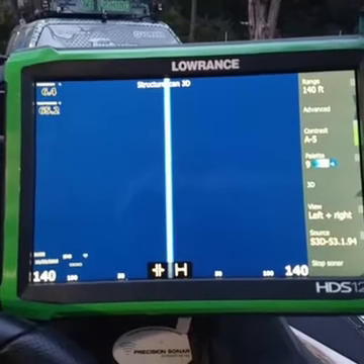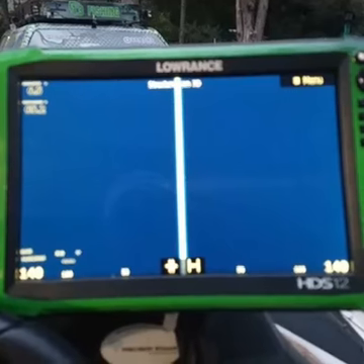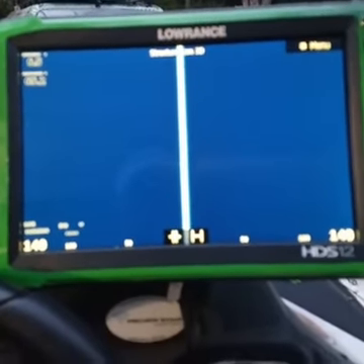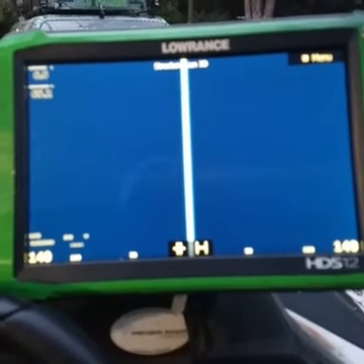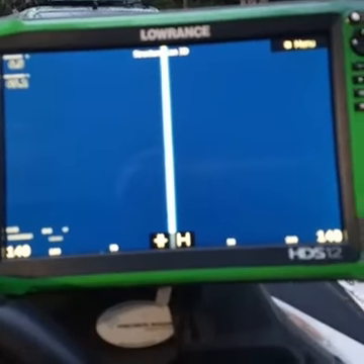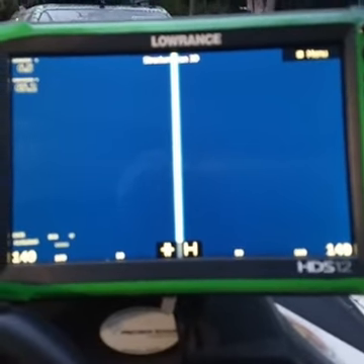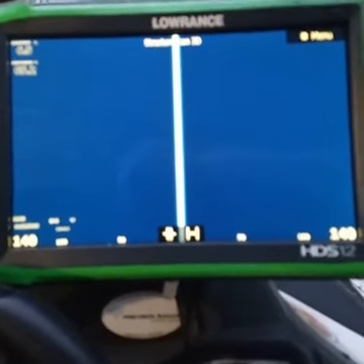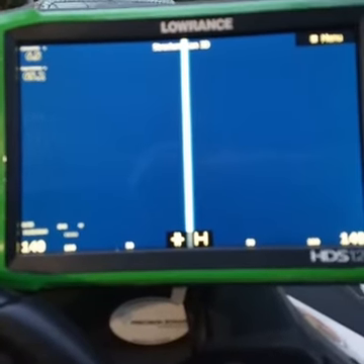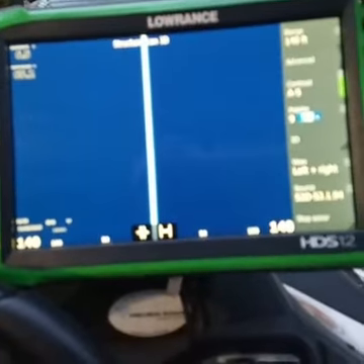If you're actually scanning ledges, what you need to do is set your structure width 3 times your depth and no wider. That'll keep in perspective the size of the fish, and how far you're looking side to side, so you're not looking 350 feet and you mark something over here and now you're having a problem finding it. So I'm going to walk you through the basic setup.